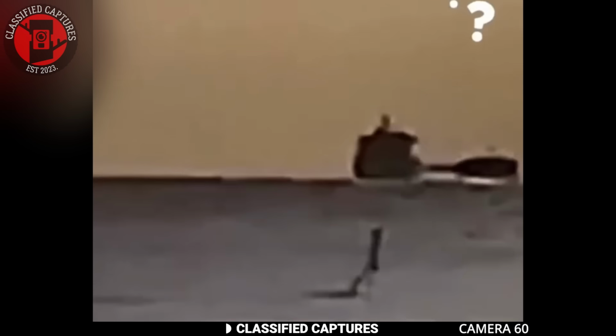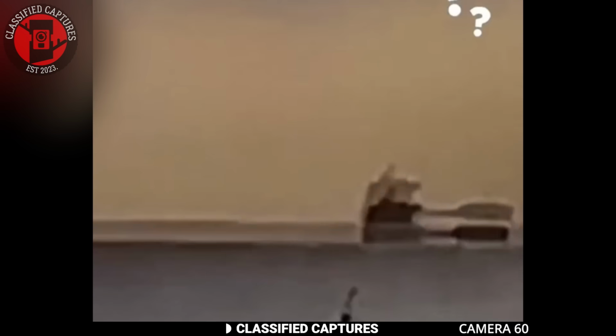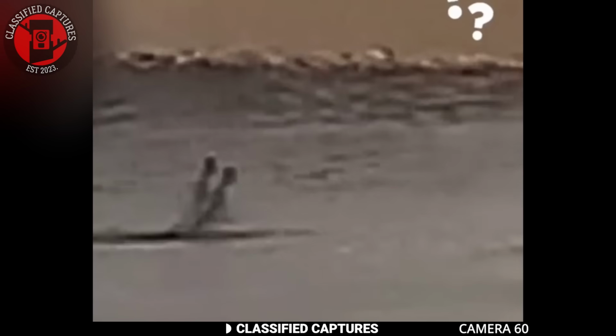The creature's upper body was humanoid, with arms that emerged eerily from the water and a head that appeared to scan the shoreline. But then, without warning, it leapt out of the sea, revealing its lower half, a rigid, fish-like tail unlike anything she'd ever seen.